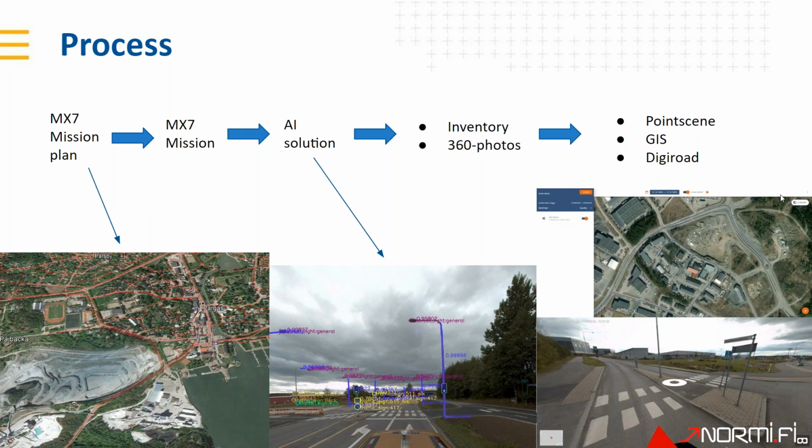On that left picture, you can see the red lines. Those are the roads that have already been mapped, and we just took the information and put it in KML format.